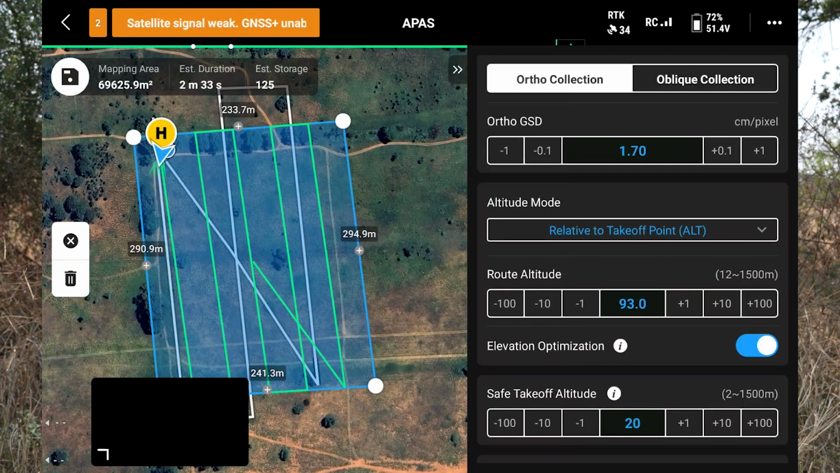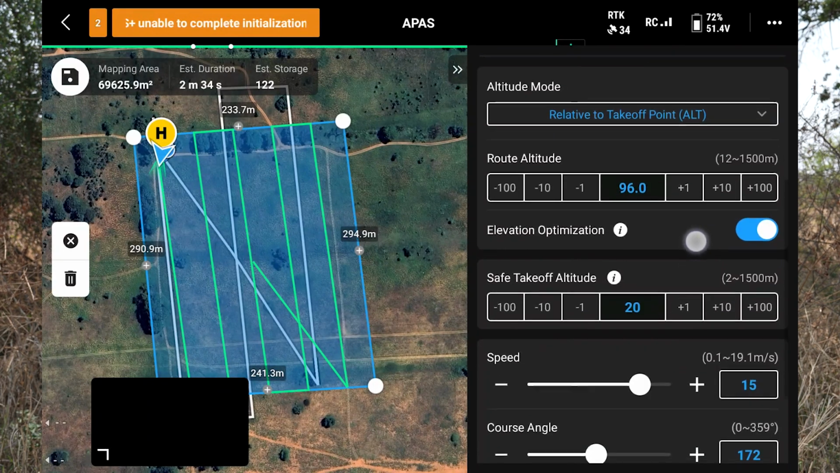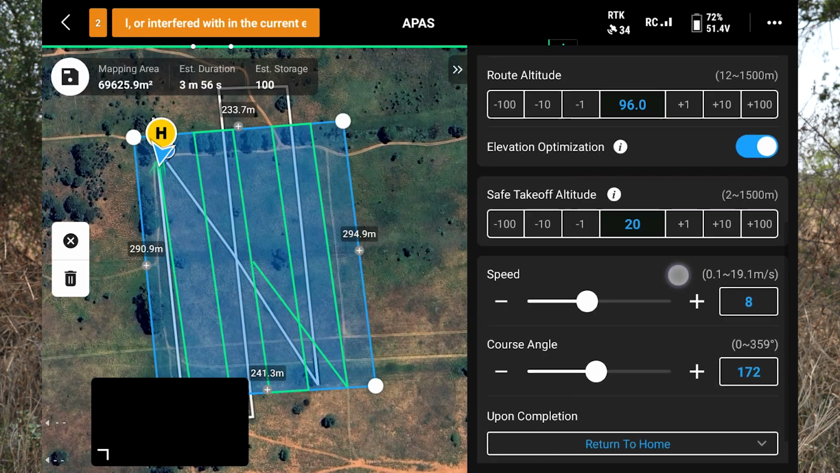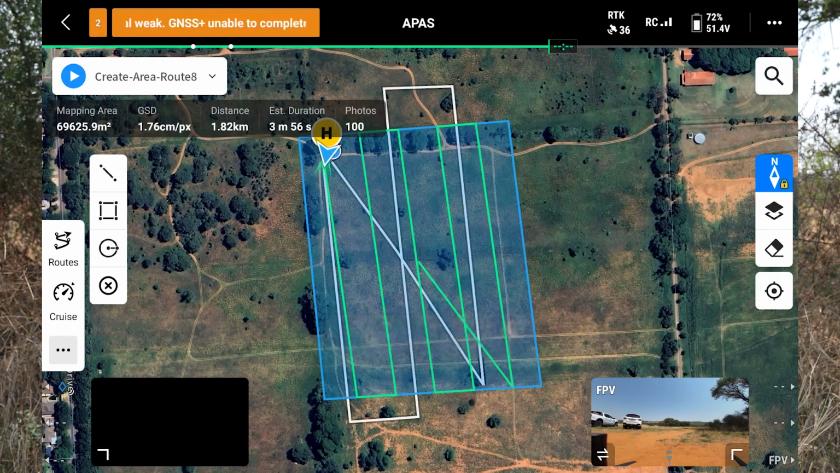Now we're just setting the route altitude to 96 meters. And then the mapping speed. We'll bring this down to 8 meters per second. We're pretty happy with the course angle. Now we can save the route.